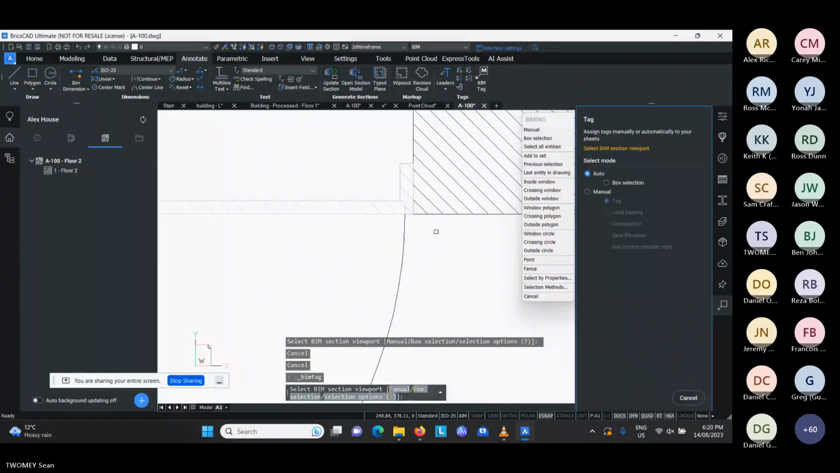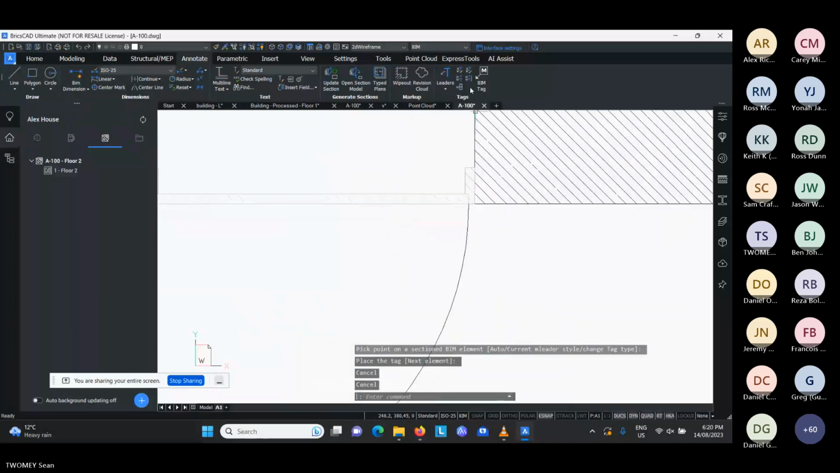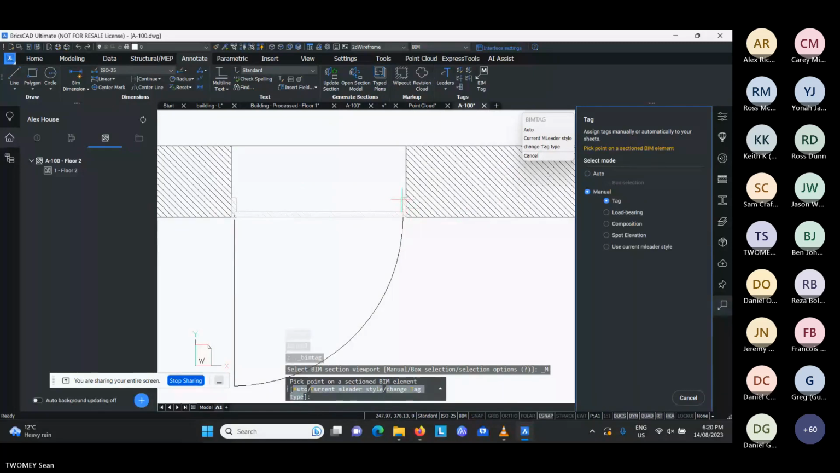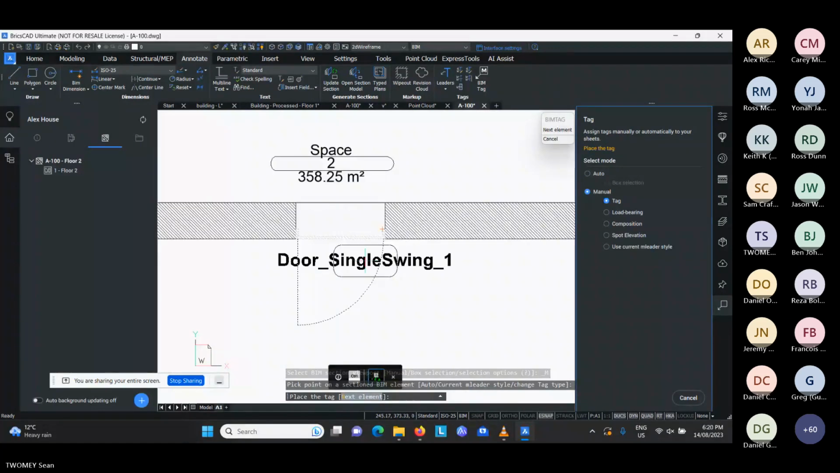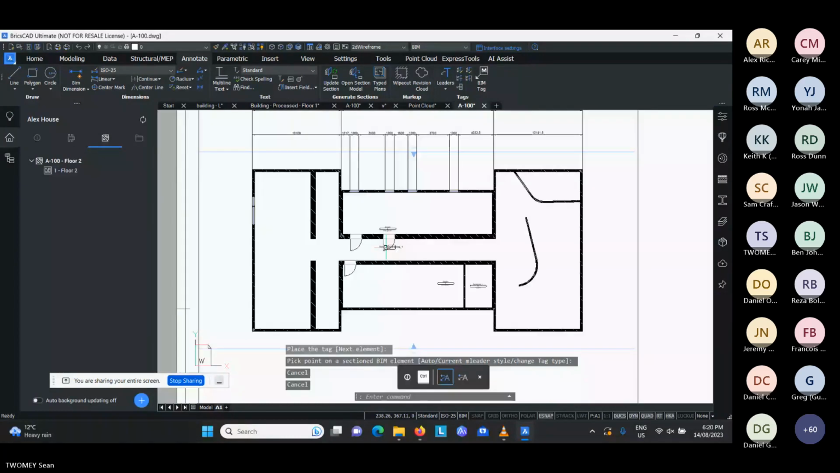So BIM tag, manual, and we have something turned off here. Let's try it once more. Here we are. So you can click on this, and as you press the control key, you can document that door in different fashions as well. So these are automation tools to create some very, very quick 2D documentations.